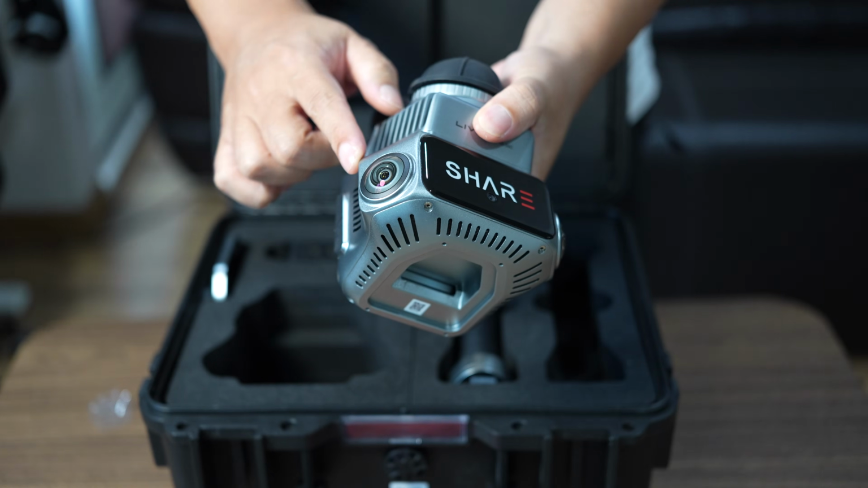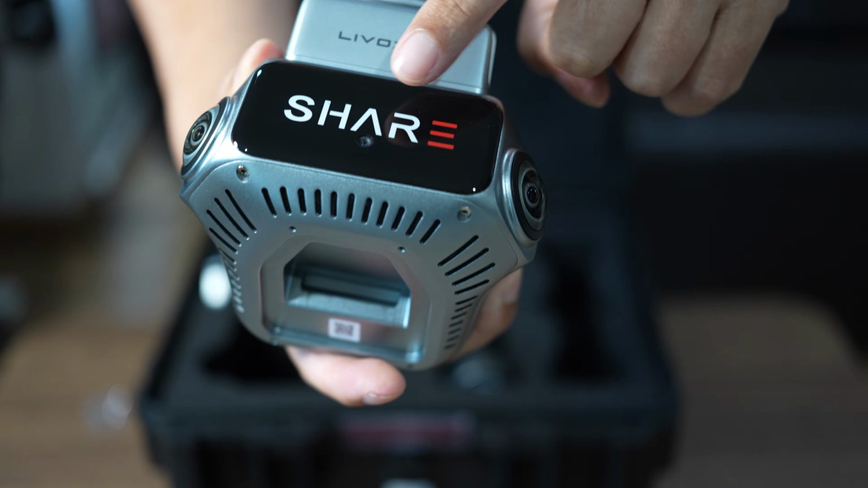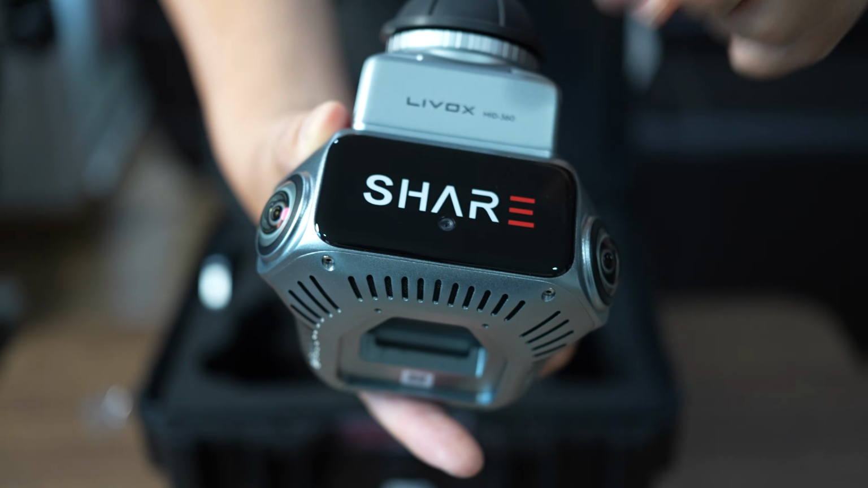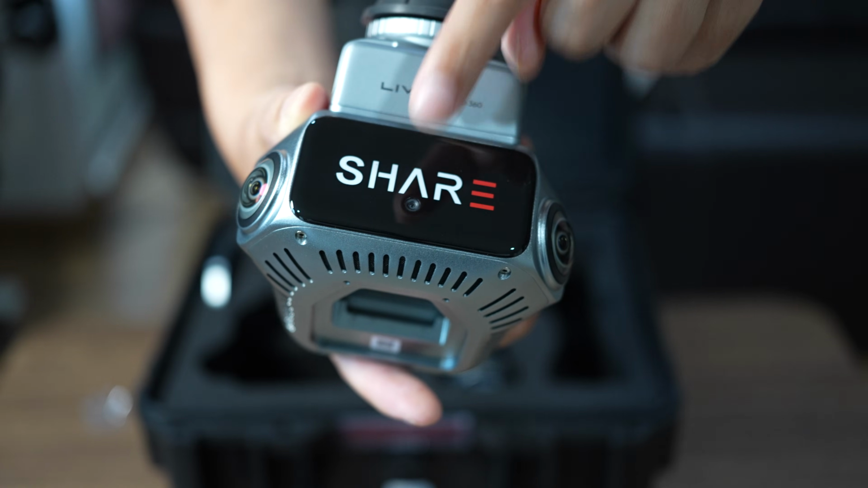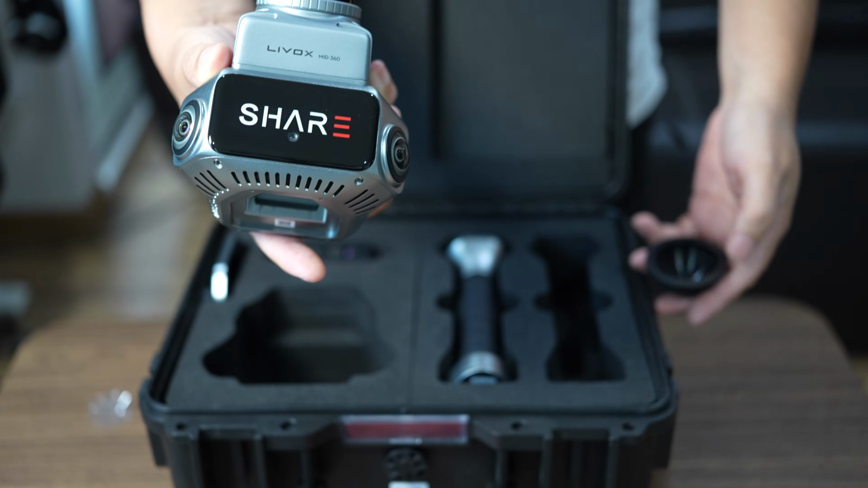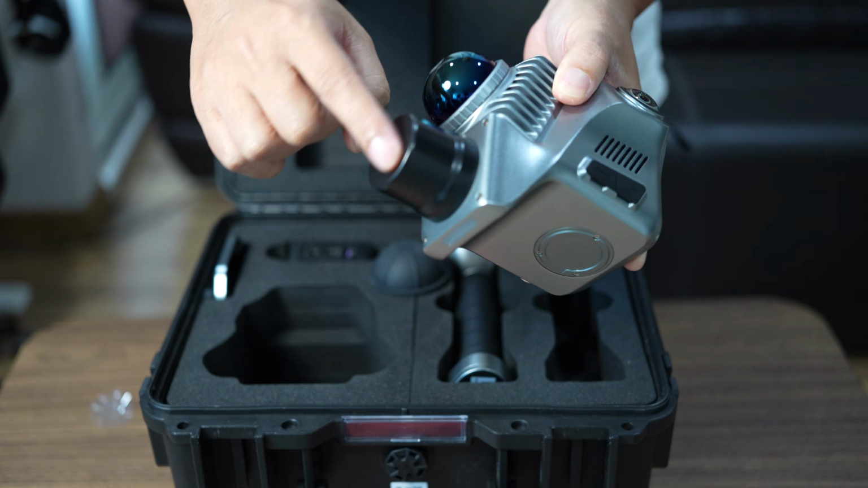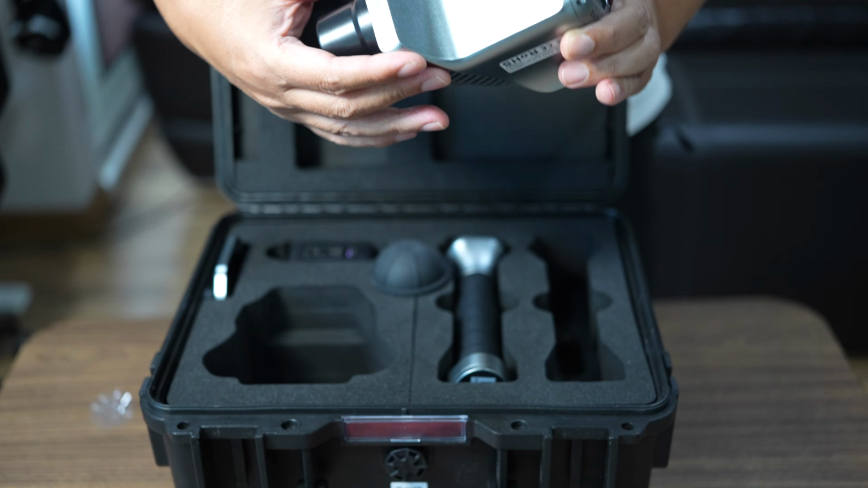So this is a 4K photo camera. If you look closely under the letter A, you will see a small video camera. This will be the visual SLAM sensor for tracking repeat patterns, and it also comes with the RTK antenna. It's built in, so you cannot remove it.